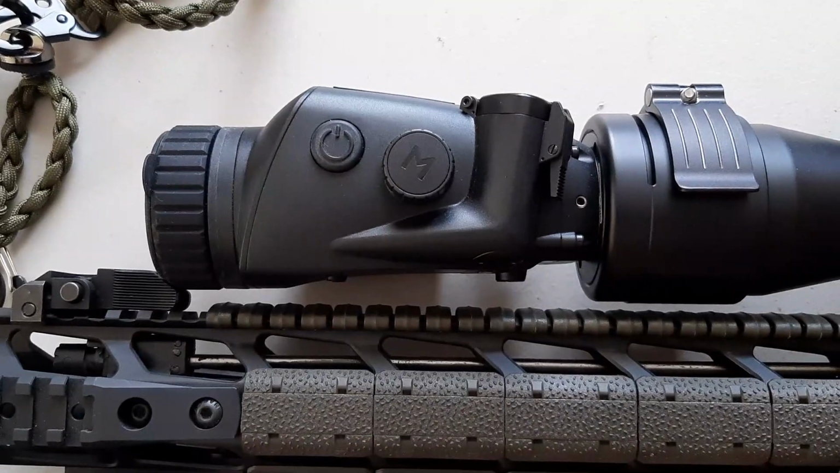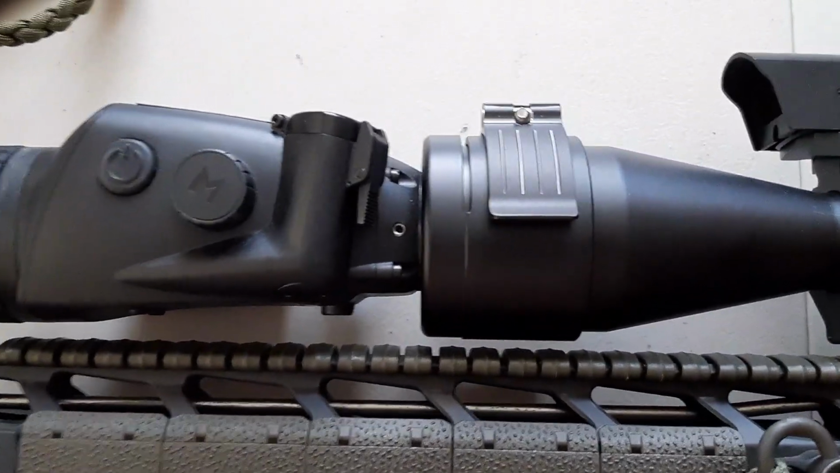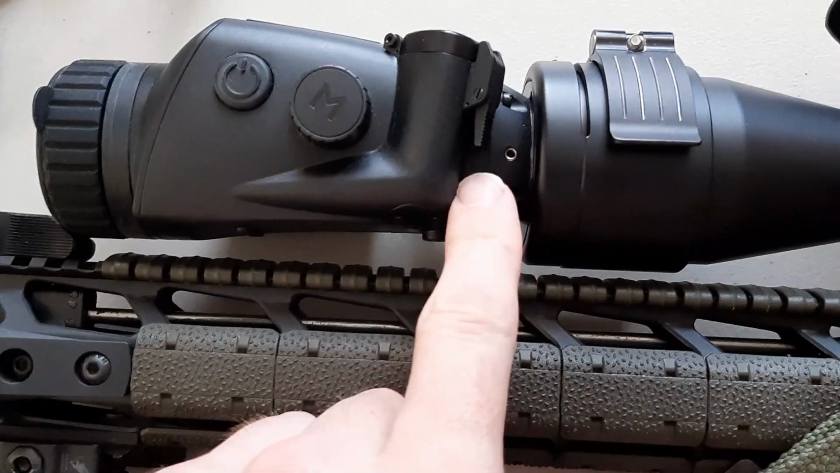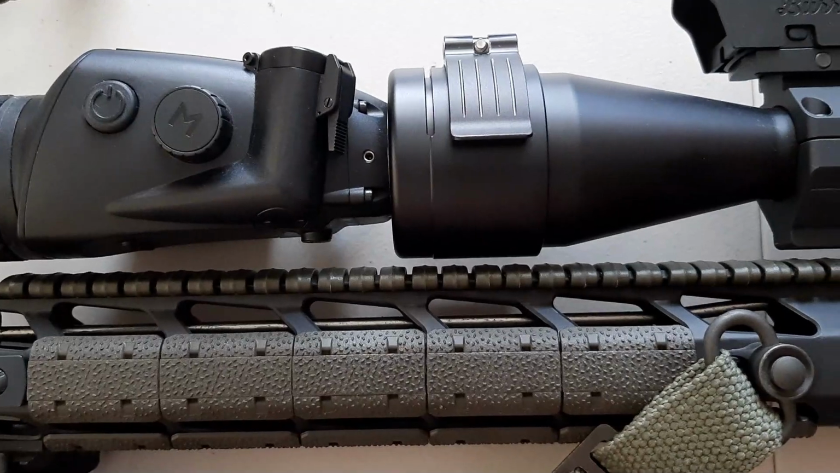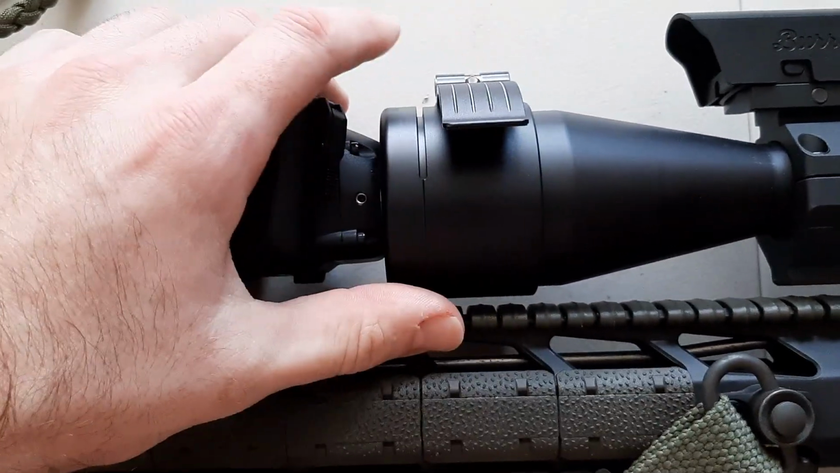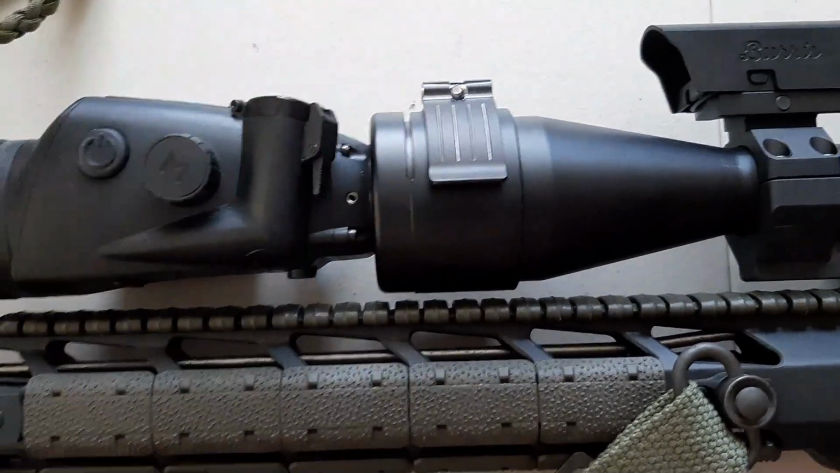And it is waterproof and shockproof, and the way that this thing works is you have these adapters, and the adapter threads onto the thermal, and then you just slide your adapter onto your objective, and it has this clamp here. So you just slide it over the objective of your scope, and then you clamp down, and it holds it tight.